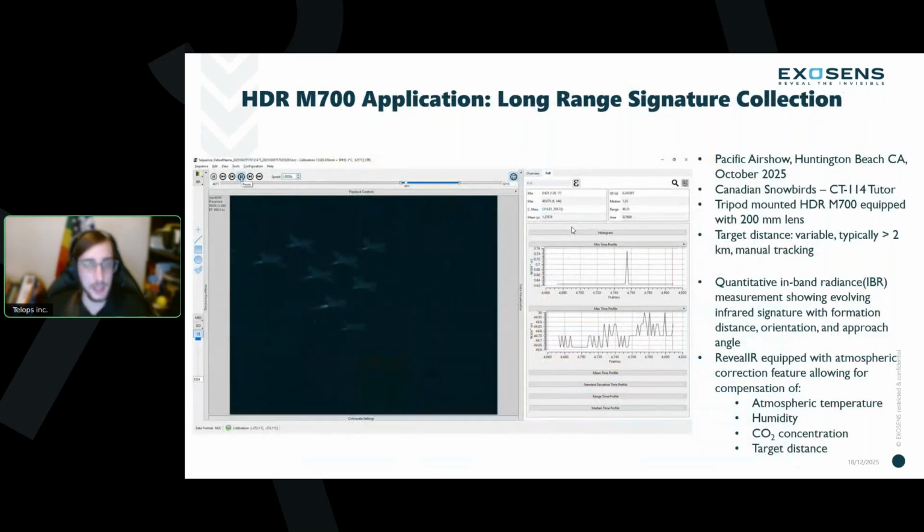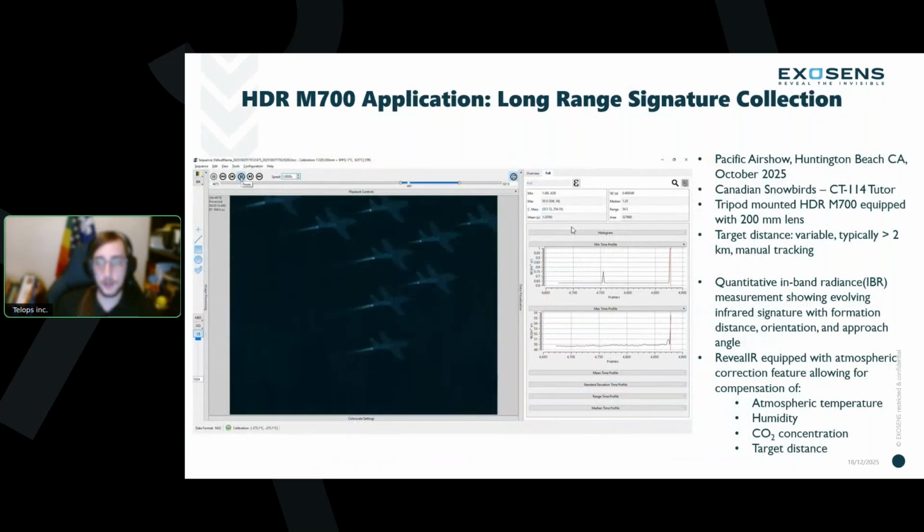So one more example here. This is now an aviation example. This was collected just a couple of months ago at the Pacific Air Show in Huntington Beach, California.